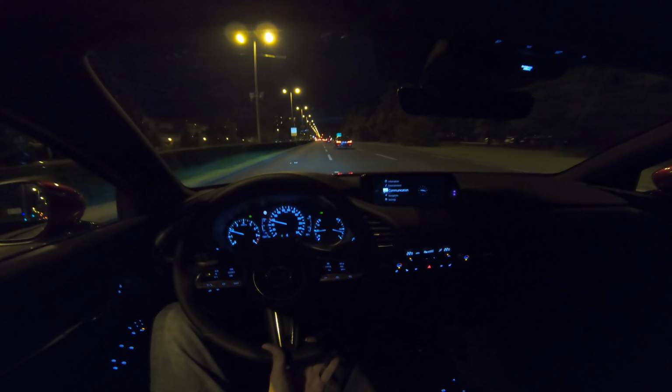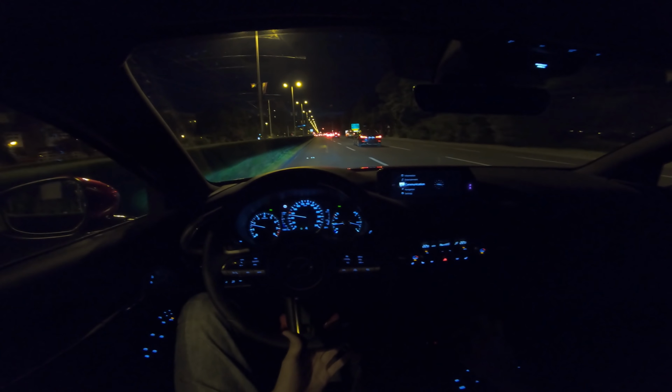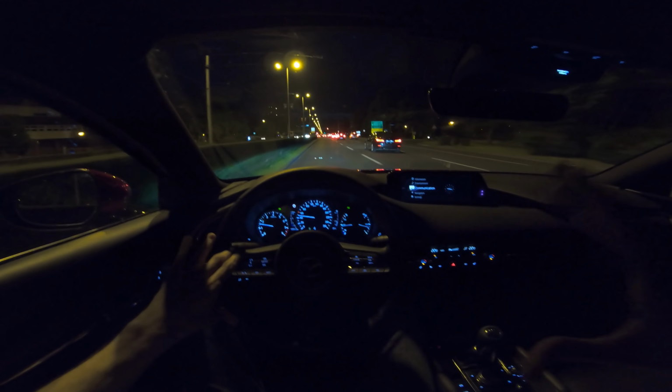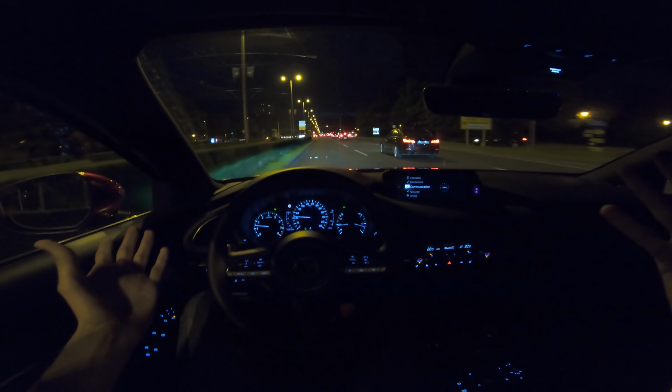So we're going to head off to a highway, and then you can see the lights' performance in the dark, and this is now in the city. It's actually good, but you can really see the performance.